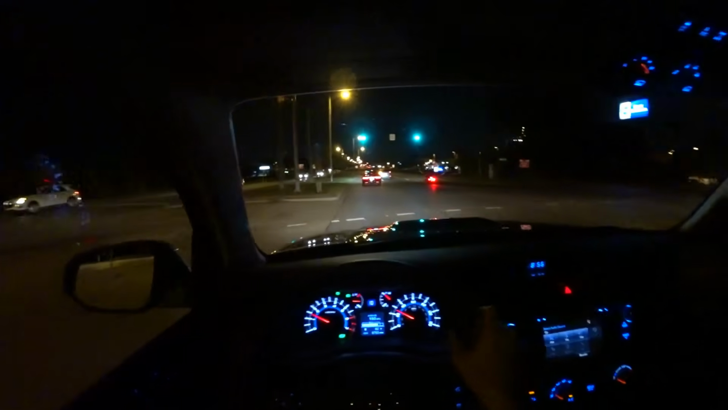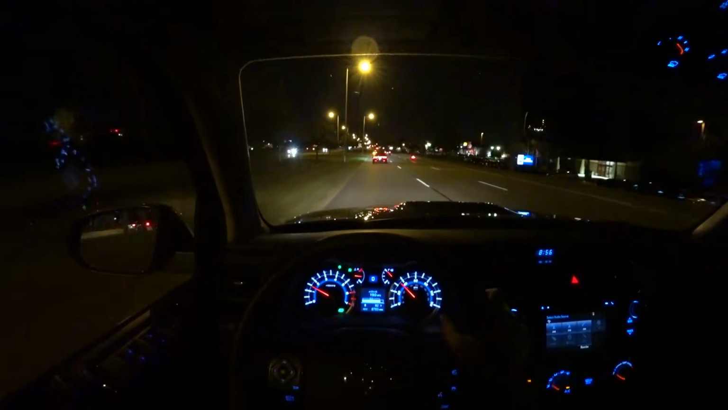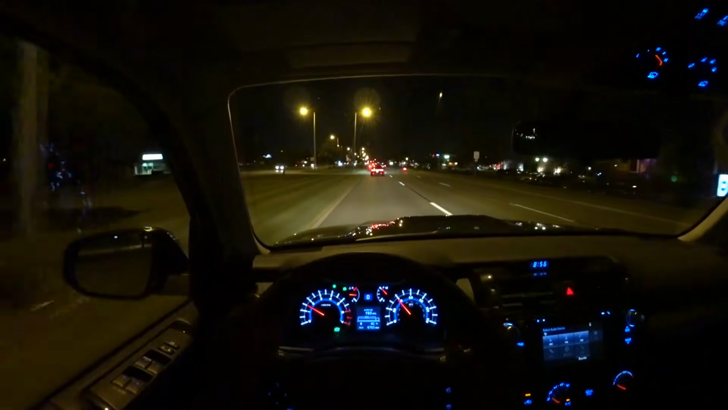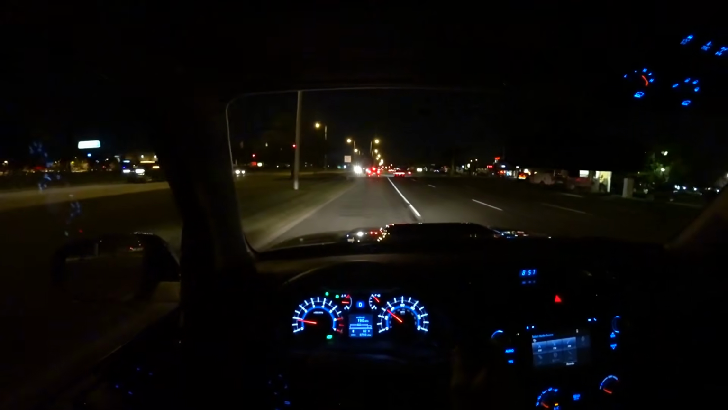But this really does just kind of float down the road very well. I noticed the same thing with the Tundra, honestly. That truck rode incredibly well for what it was. So there you go, I think that covers the first impressions on this.